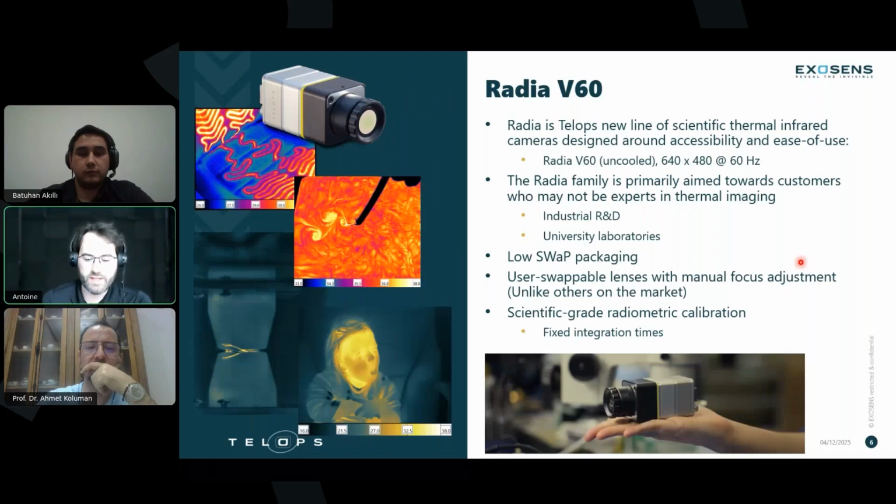I mentioned the Radia V60. The measurements we'll be talking about today are done with the V60. It's a long wave camera, an uncooled microbolometer camera, 640 by 480 pixels that can go up to 60 hertz. It's not aimed towards high-end experts that need extremely advanced types of IR measurements, but towards industrial R&D, university laboratories, and medical research facilities.